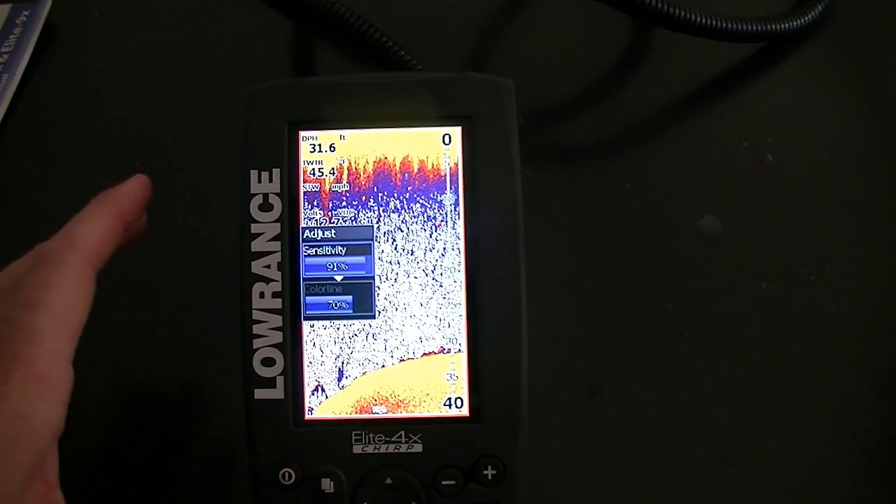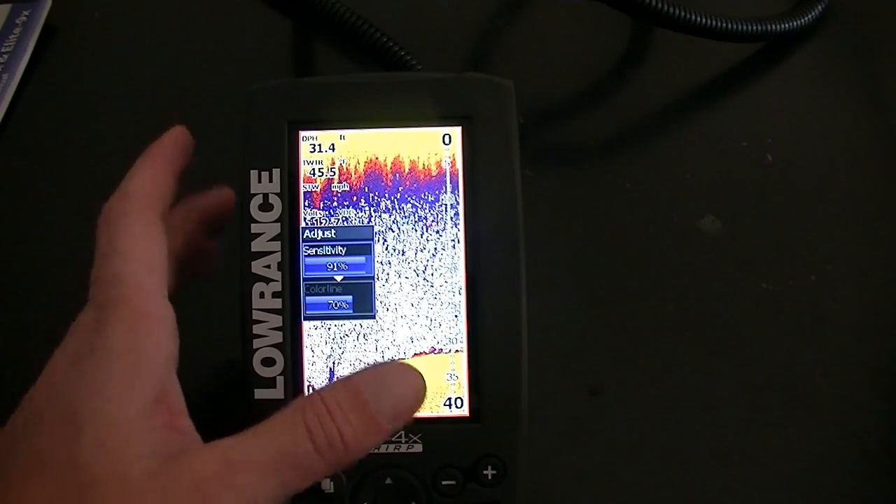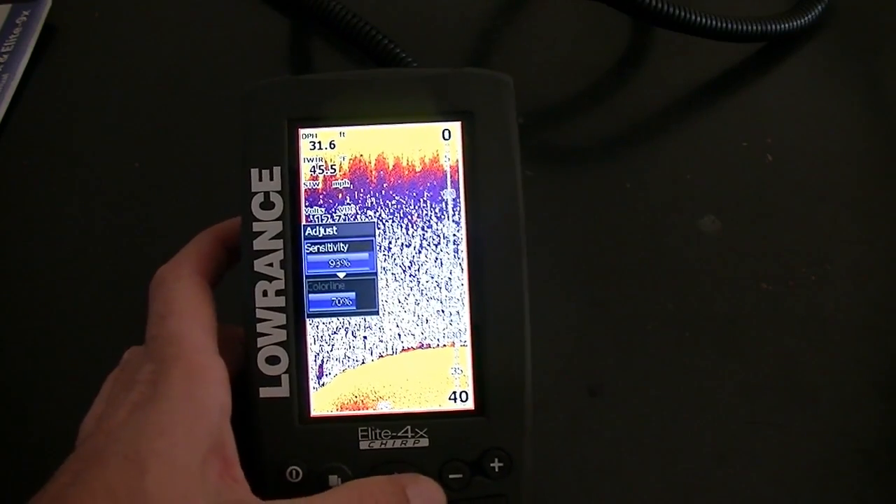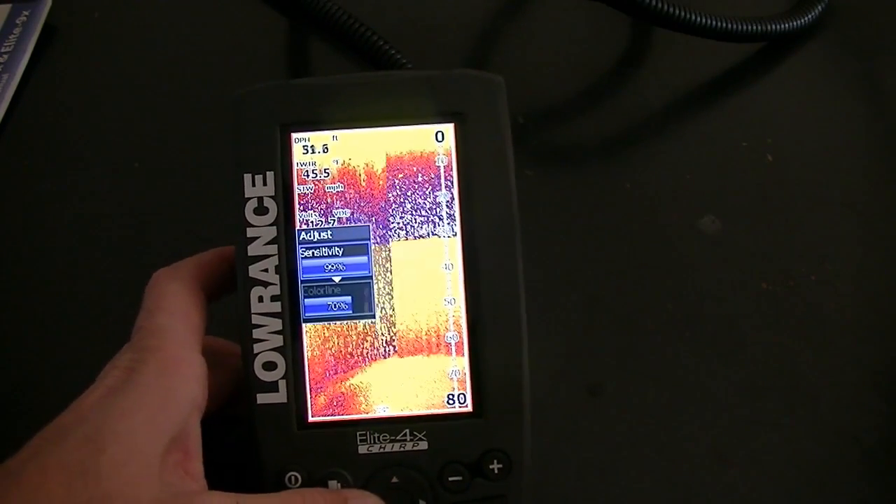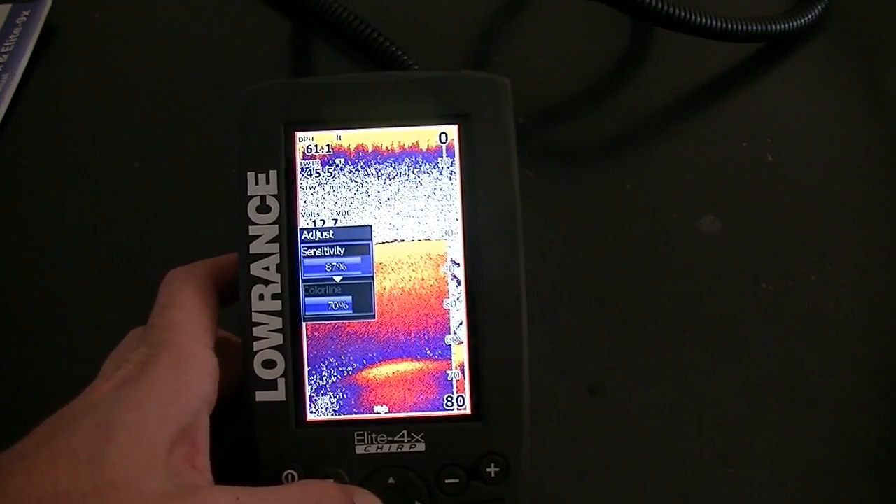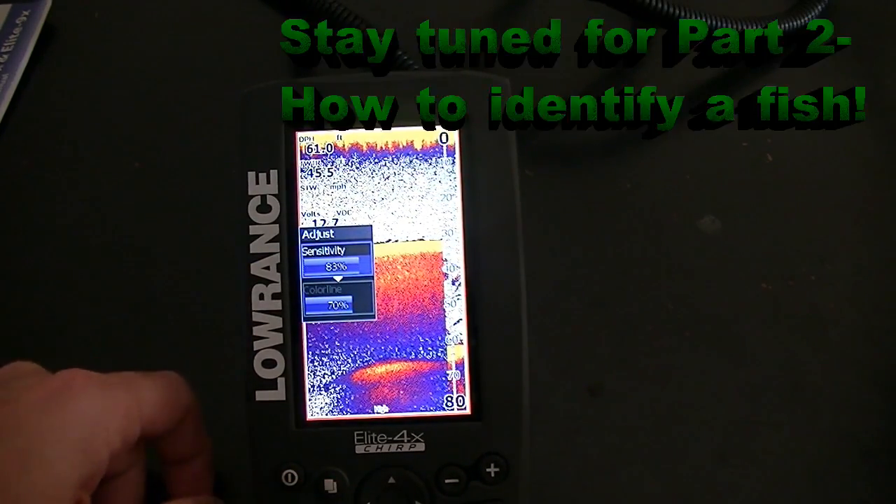So that's it for the settings. I always recommend starting real high with your settings and then working your way down. This right here is way too cluttered, so this is where I would back it off, and then get it done like that.